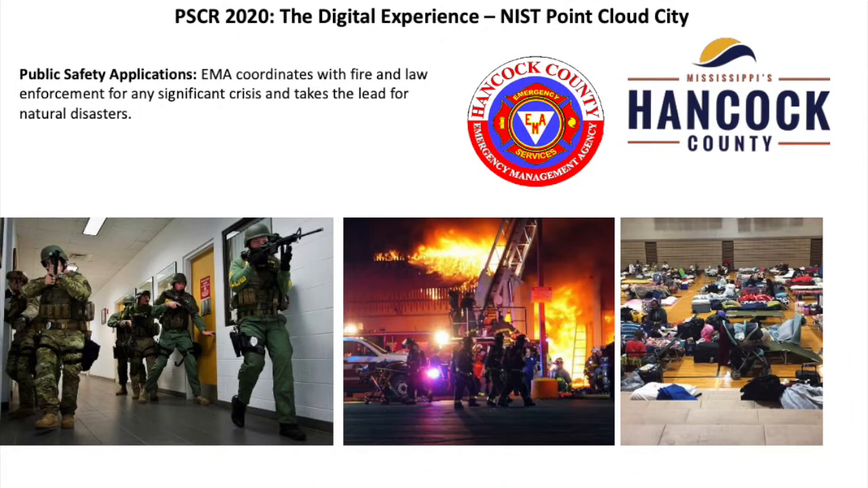The Hancock County EMA coordinates with fire and law enforcement for any crisis and takes the lead for natural disasters. In addition to the inherent safety goals of schools, the buildings are also used as hurricane shelters. Mapping schools potentially provides a diverse set of training opportunities for multiple agencies.